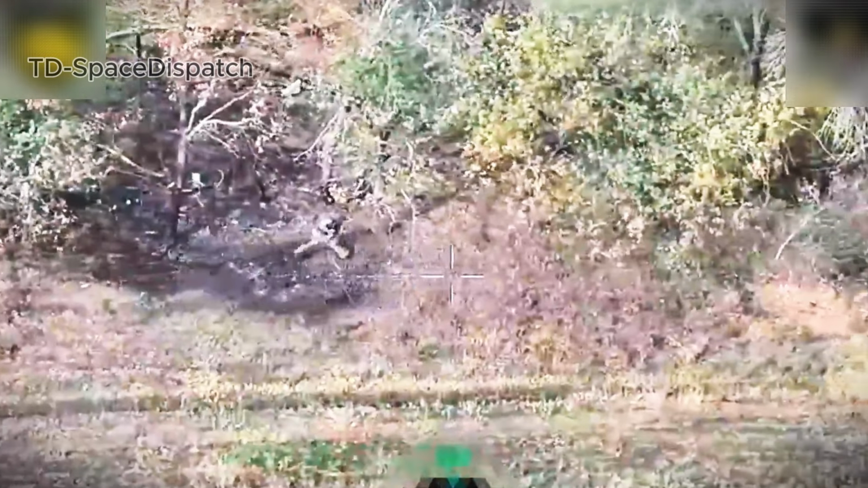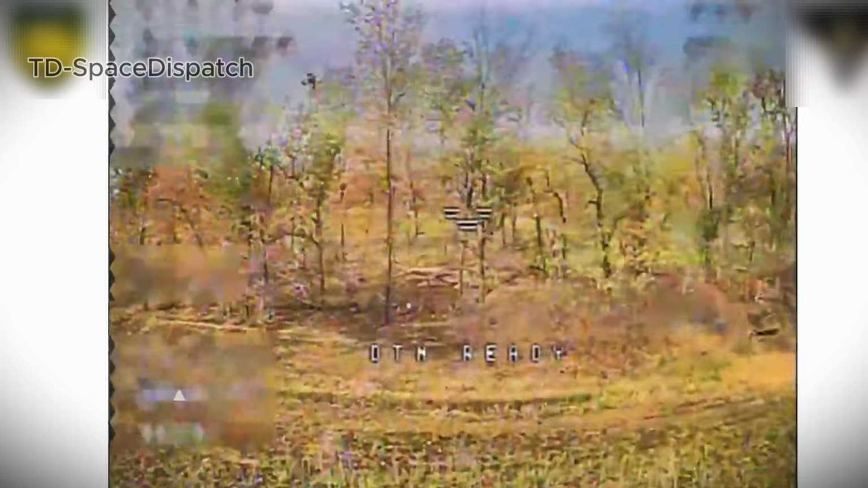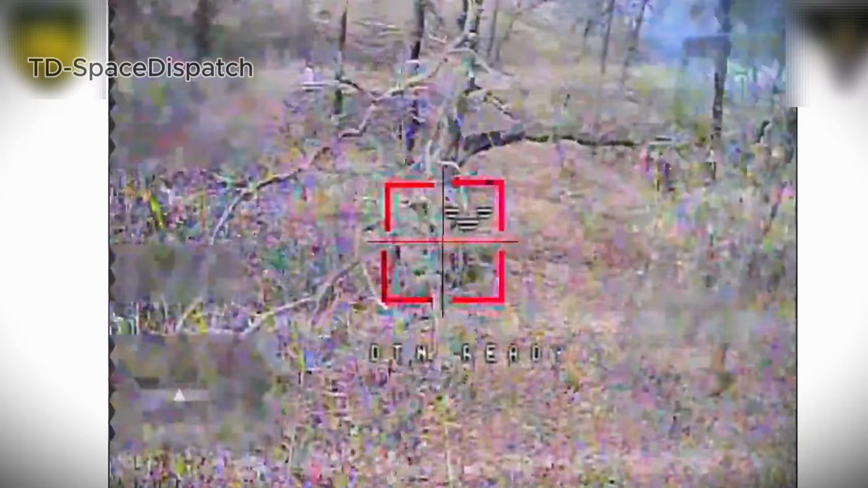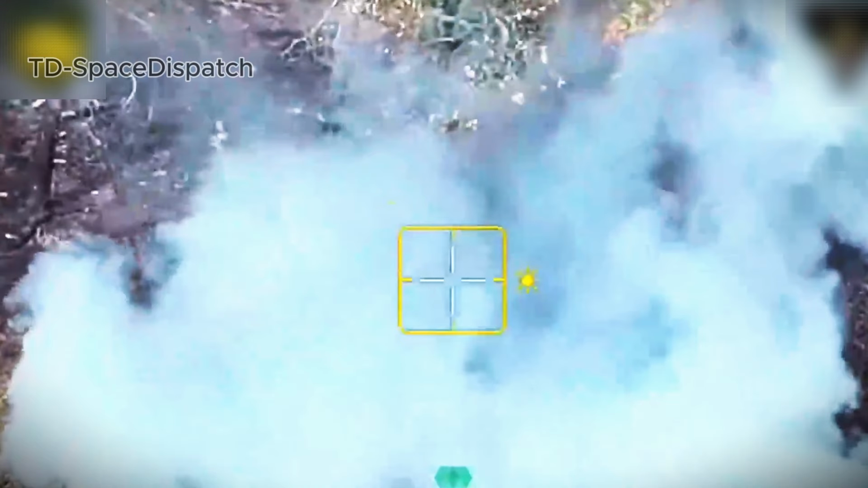The final soldier, startled by the attack, ran toward the trees for cover. But the drone adjusted its path, locked on, and completed the pursuit. Each move was tracked, each attempt at concealment calculated and countered. On this field, silence offered no protection.